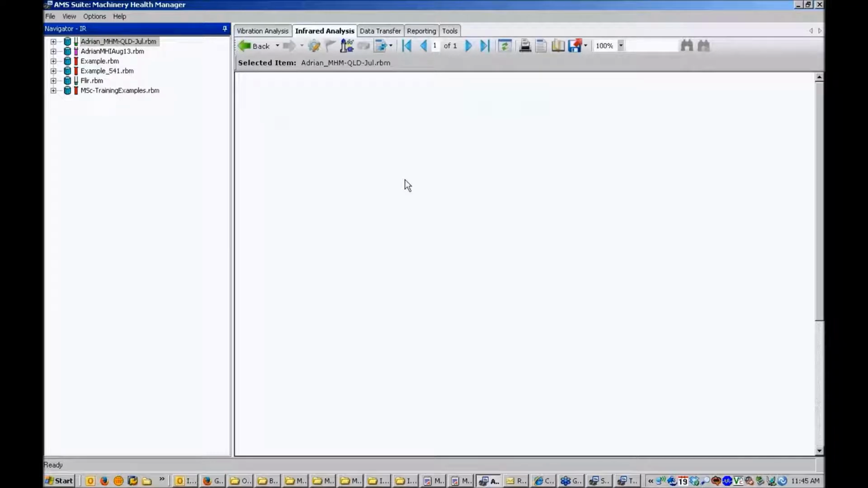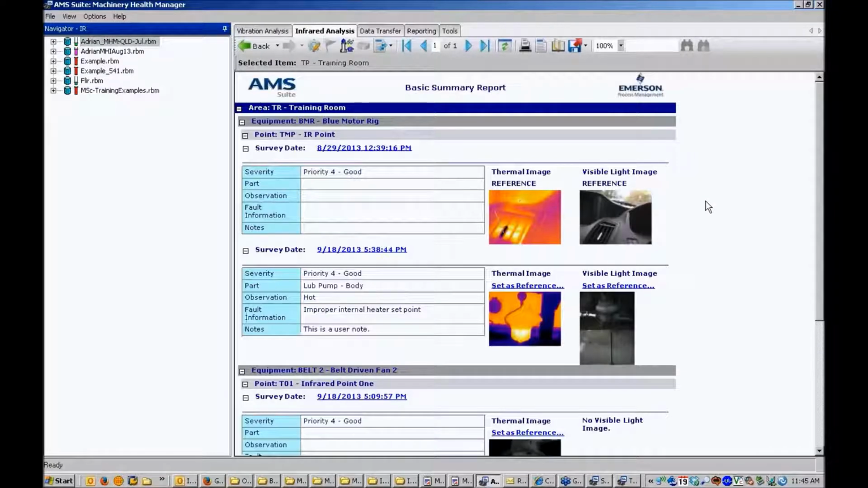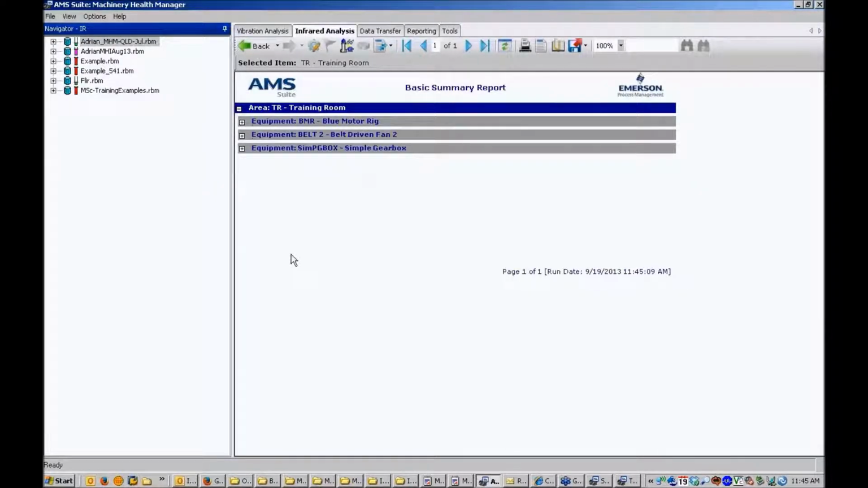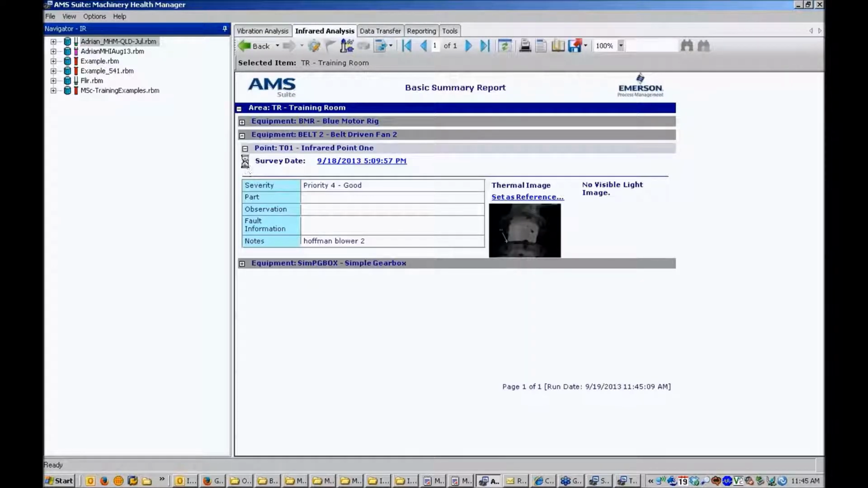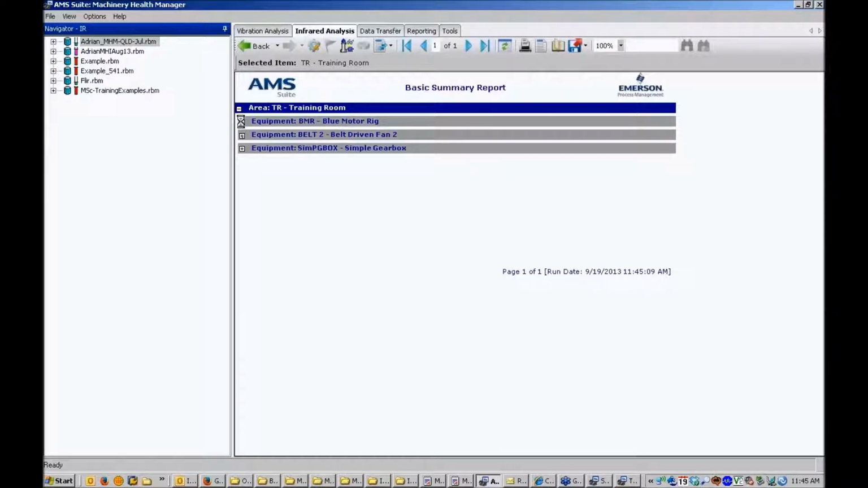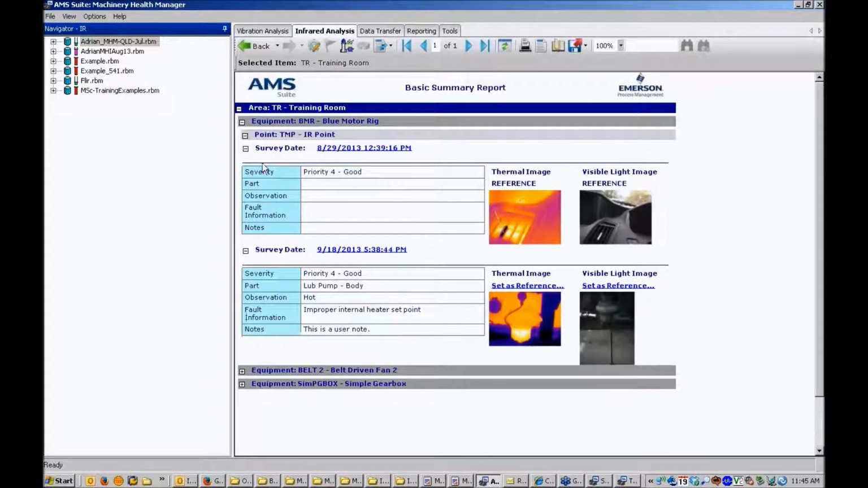So let's say training room, and it'll then bring up a summary of all the IR points, all the surveys for that whole area. So at the top we're looking at training room, then we've got the equipment, and then whatever points with whatever images we've put against them. There I've just collapsed that to the equipment level, and I can drill down into a particular piece of equipment, and I can see all the surveys or points that are on that piece of equipment.